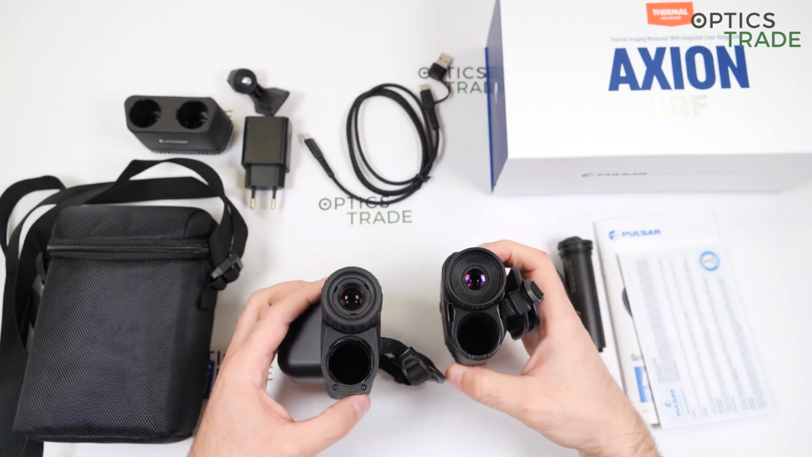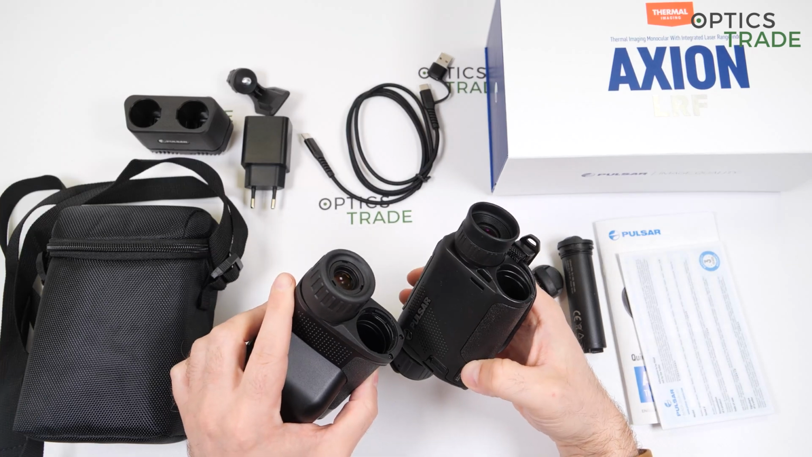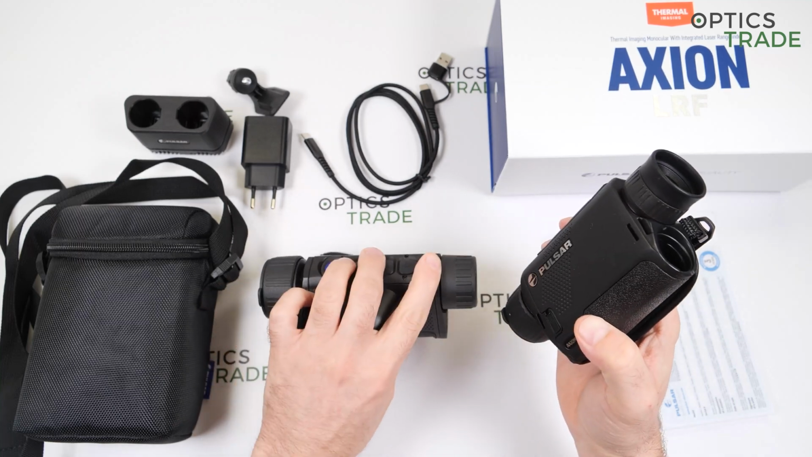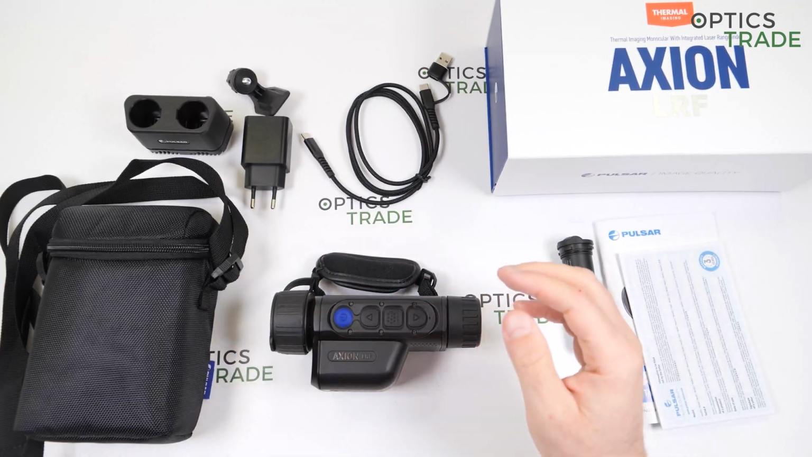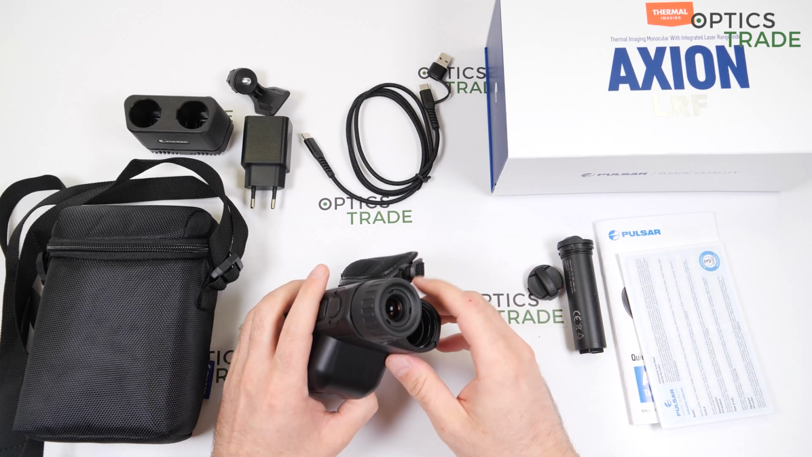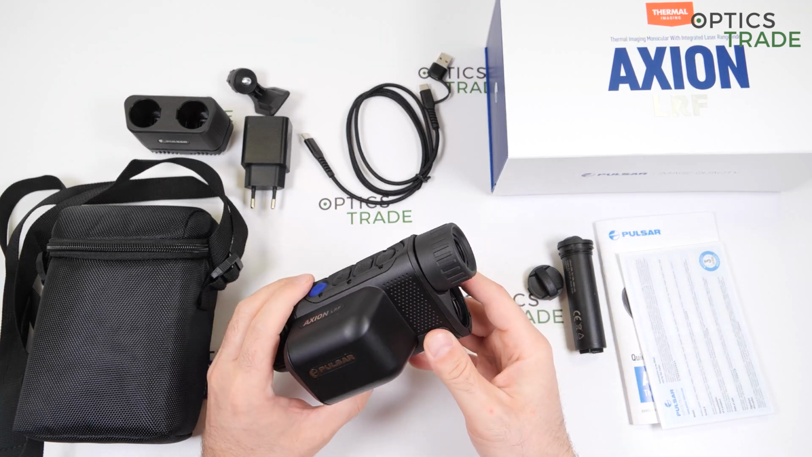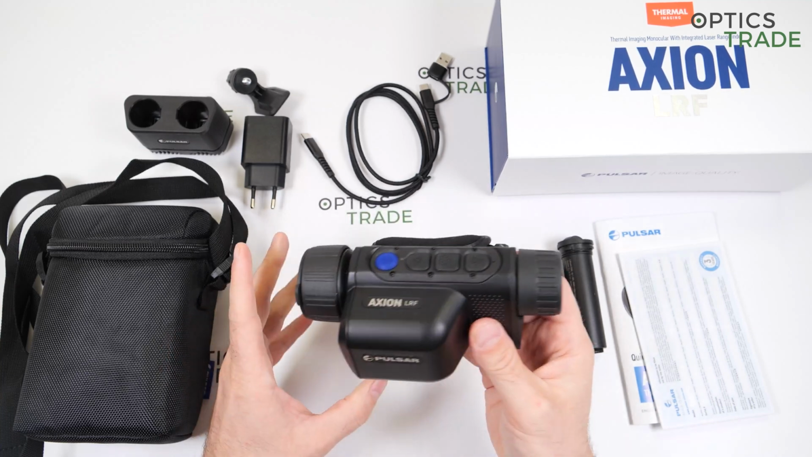Well, they're still in production, but on XM Axions. And as you can see, it's a completely different eyepiece than it was. I would suggest you check our comparison videos on these devices. Even so, if you wear glasses, go with the XQ38 or 38 with a laser rangefinder. The XQ38 is just the same without the laser.